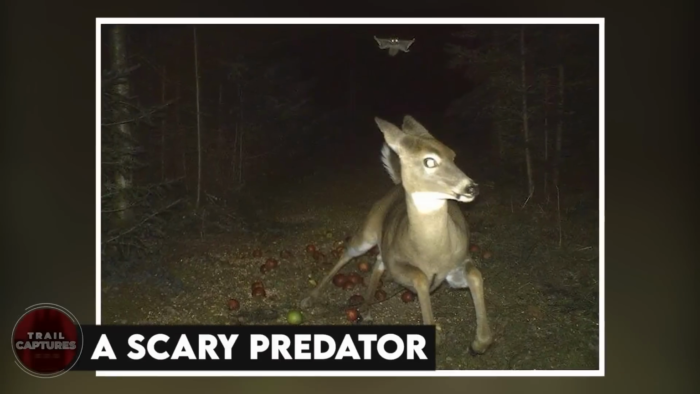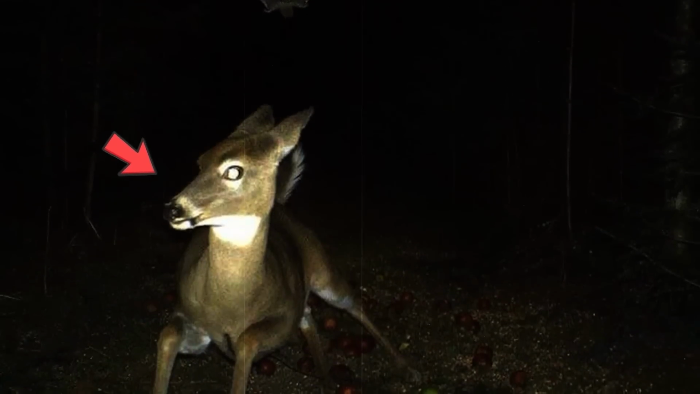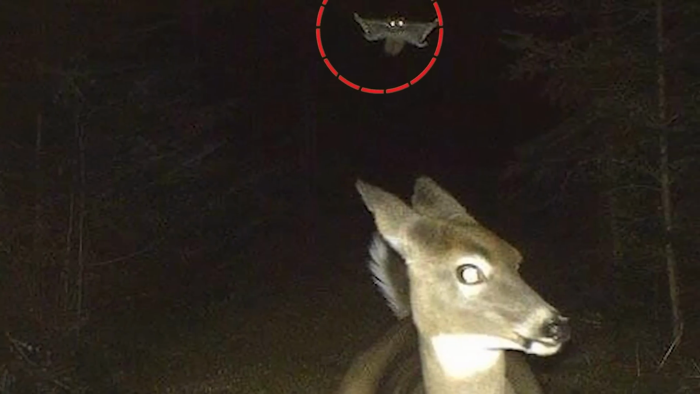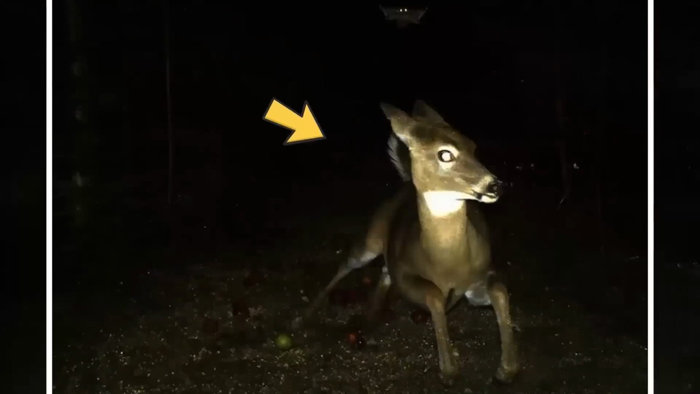A scary predator. And here we see a deer running away from some scary and unusual creature. It does not look like a normal animal you see in the wild. But then, what was it? A skinwalker? So that means they really are just lurking in the deepest and darkest regions, where humans can't find them easily, right?